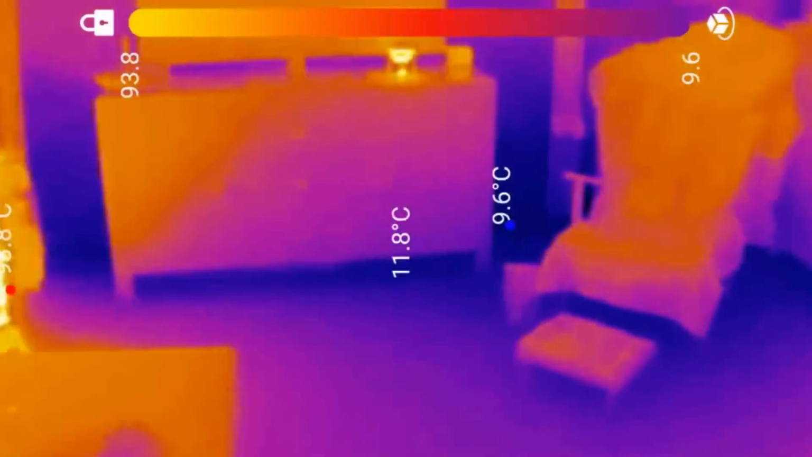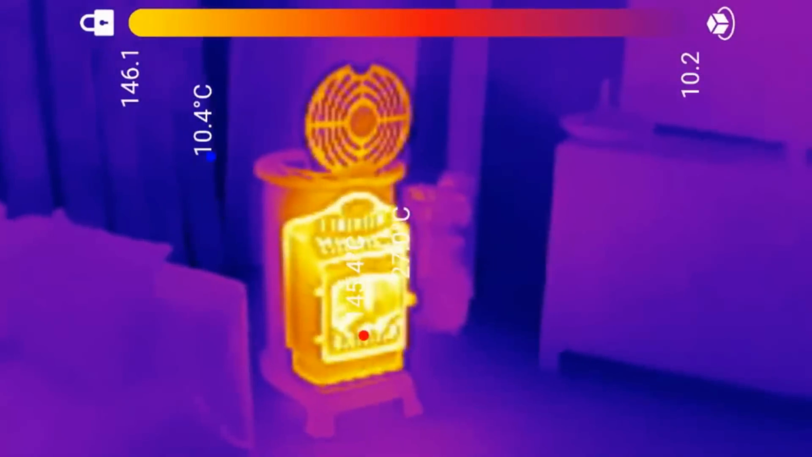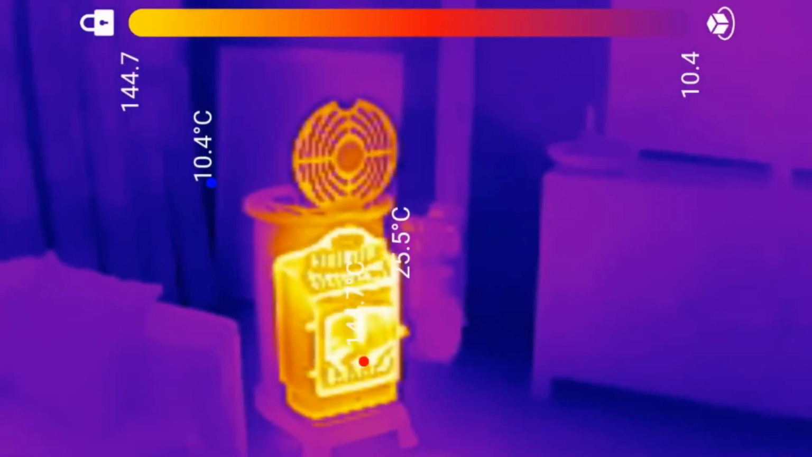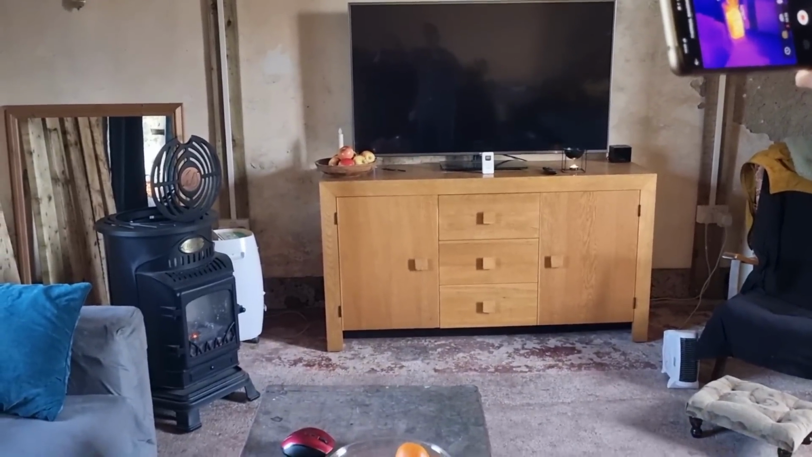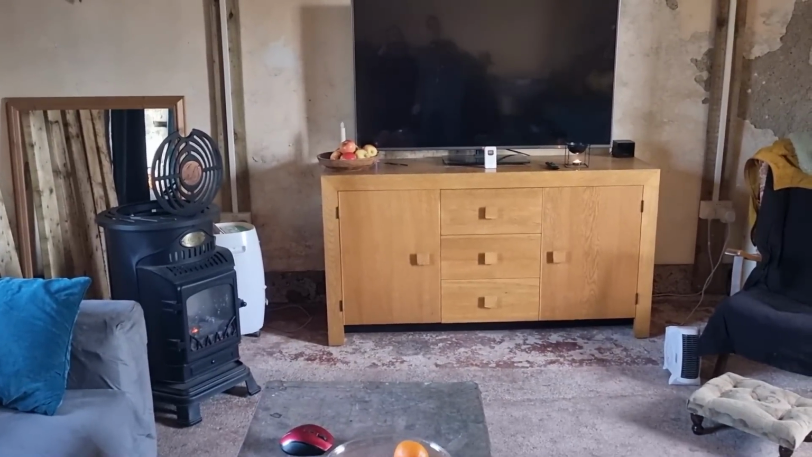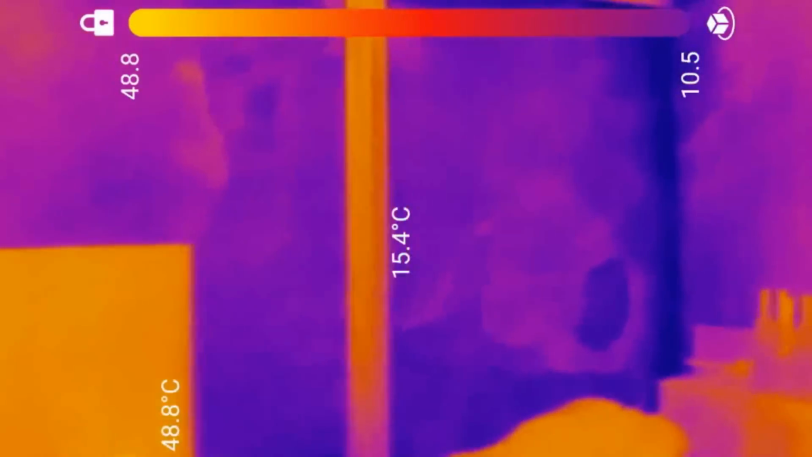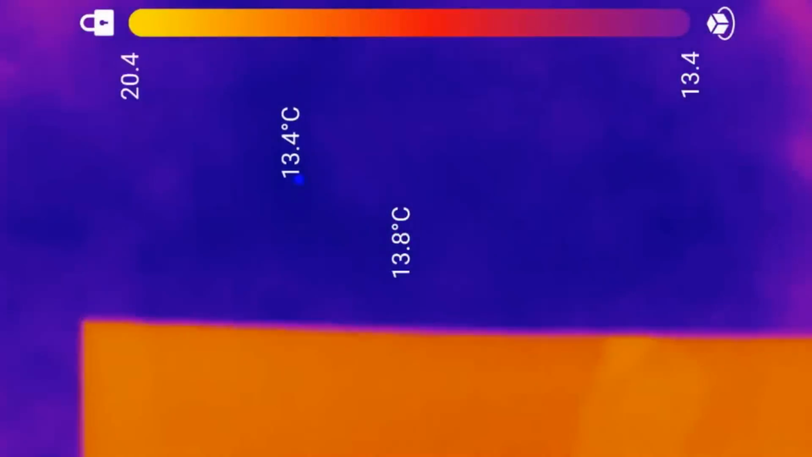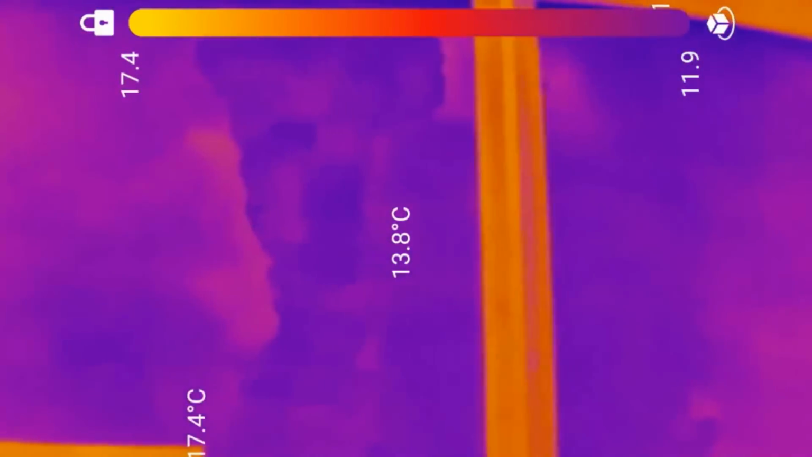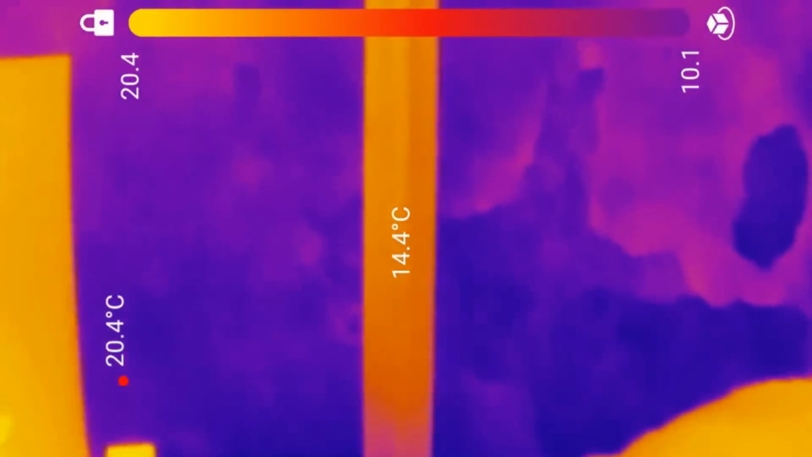So this is the living room, or the parlour. That's the Calor gas heater, which I put on about an hour ago. And then over there is a candle burning. Wax melt. Yeah, wax melt. But this room, let's have a quick look, says it's 16 degrees at the moment. And the walls are just slightly under 14.